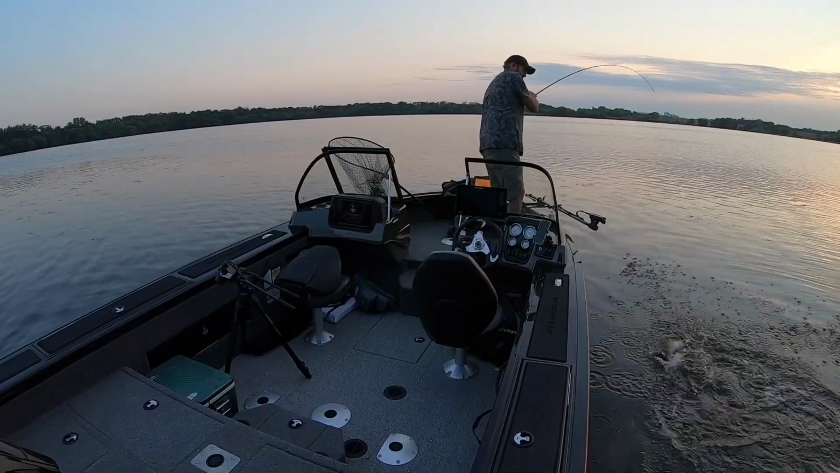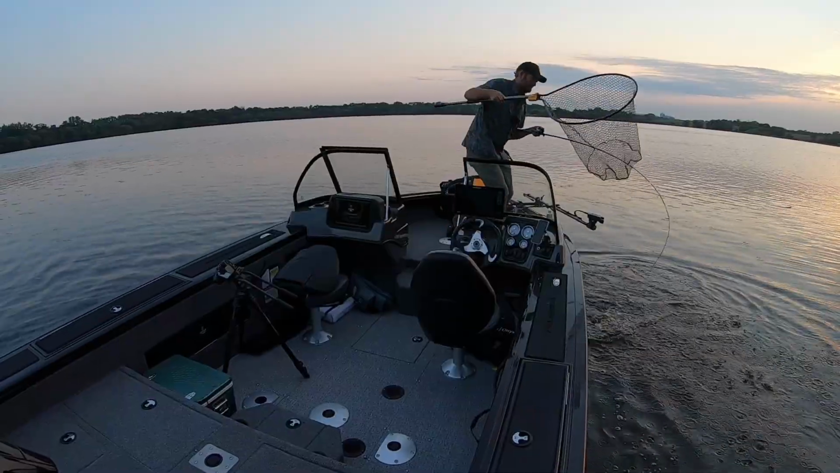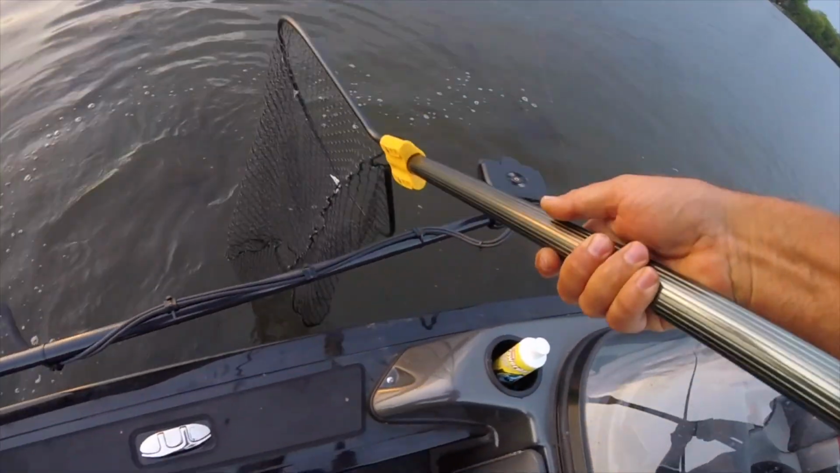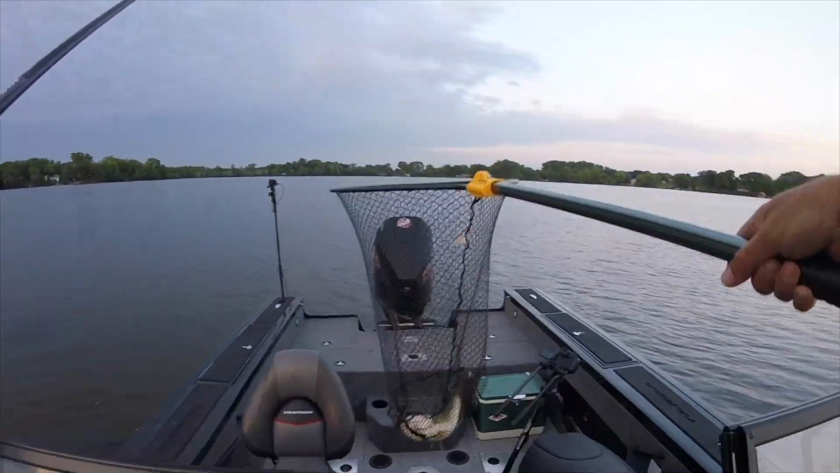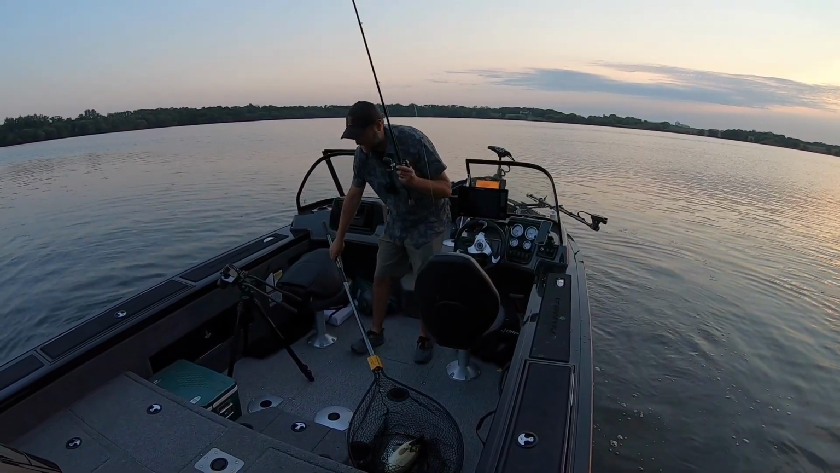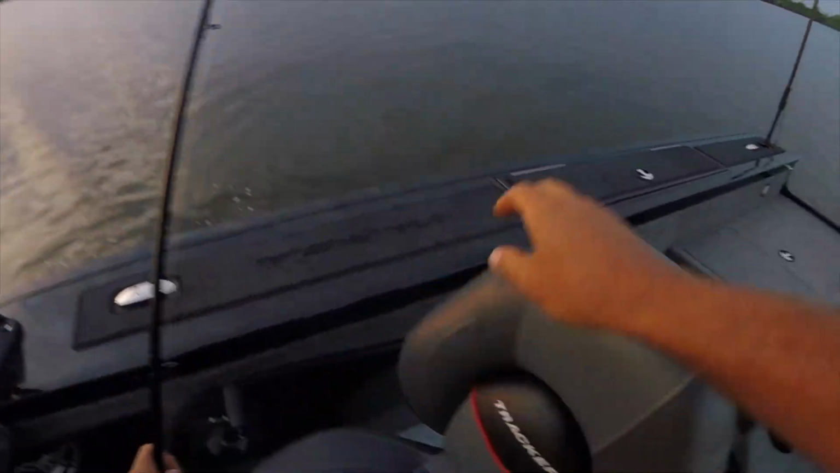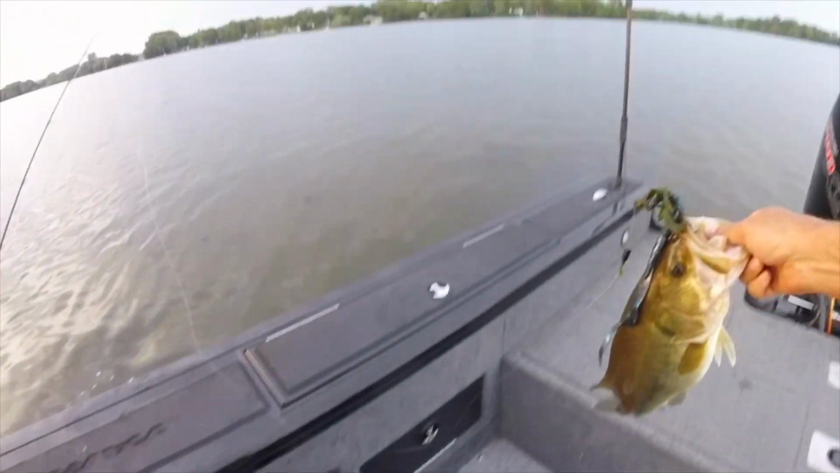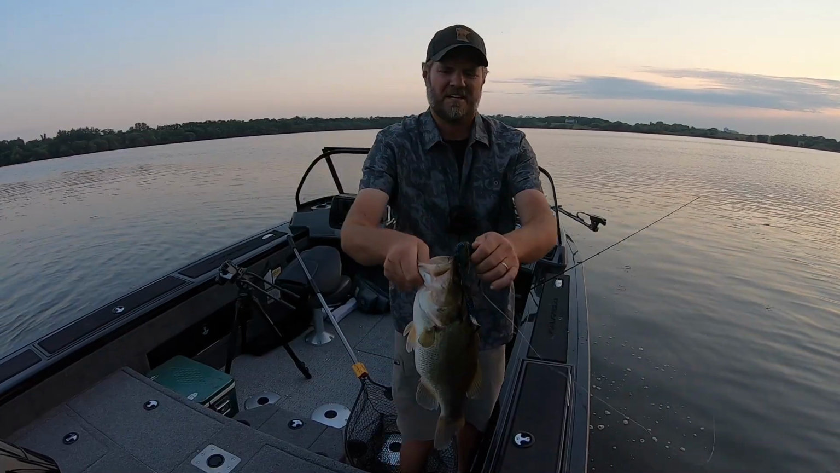Oh my God, it's right there. I didn't even get a great hook into him. Hold on there, buddy. Oh my God, when I was just about ready to bring it in, he grabbed it. Oh, yes. Oh, God. Oh, it's a fat bass. I love fat bass. Okay, you may have noticed that orange ball of fire is going down. Look at how fat that dude is.